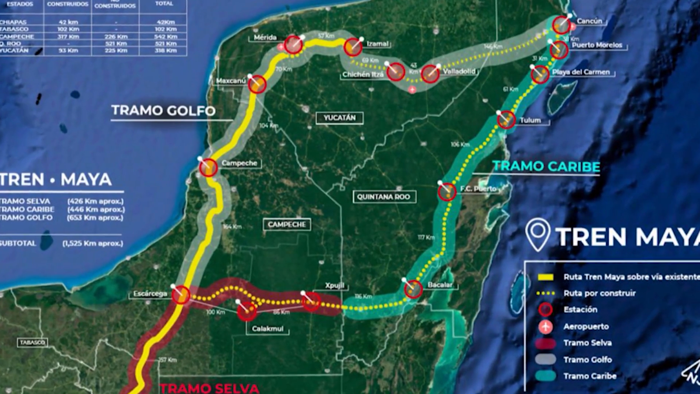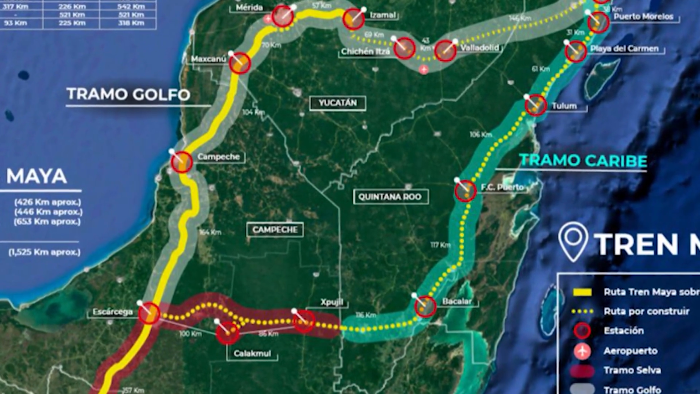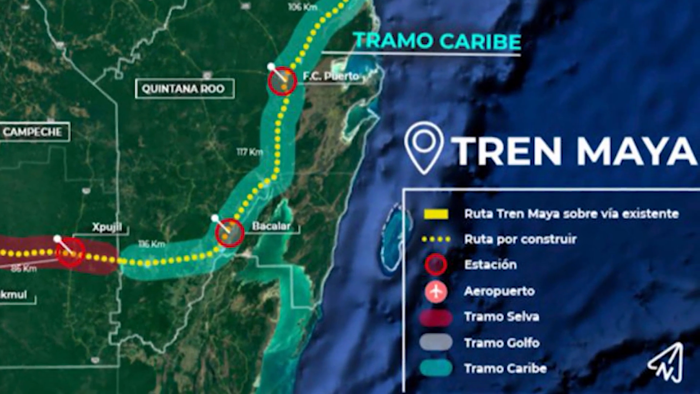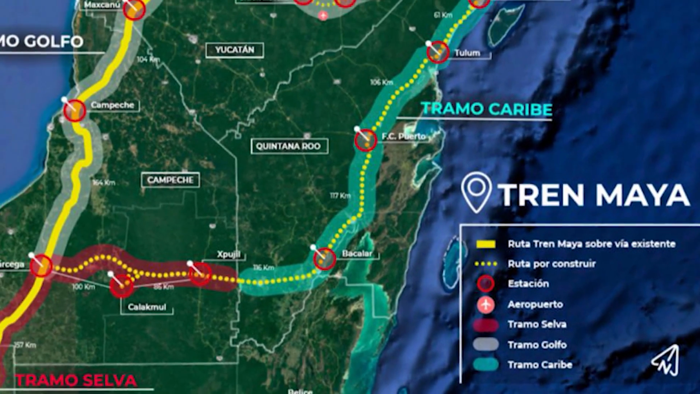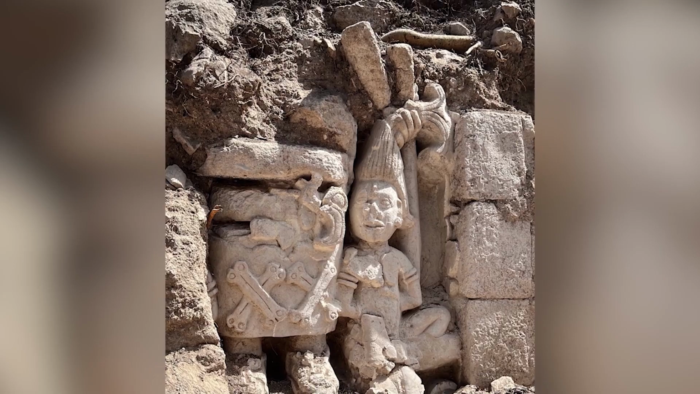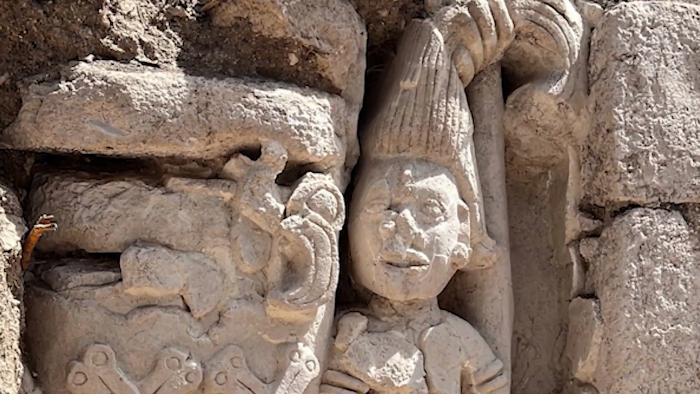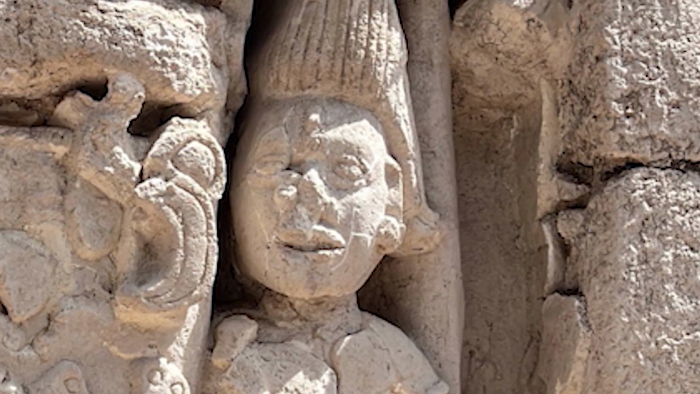The development of the Maya train has built both excitement and controversy. During its development, a number of anomalies have been both spotted and experienced, and the president of Mexico shared his mystical creature sightings. This photo is a stone depiction of Alux, a mythical and imp-like creature. They are believed to be guardians of forests, woods, and other natural environments.